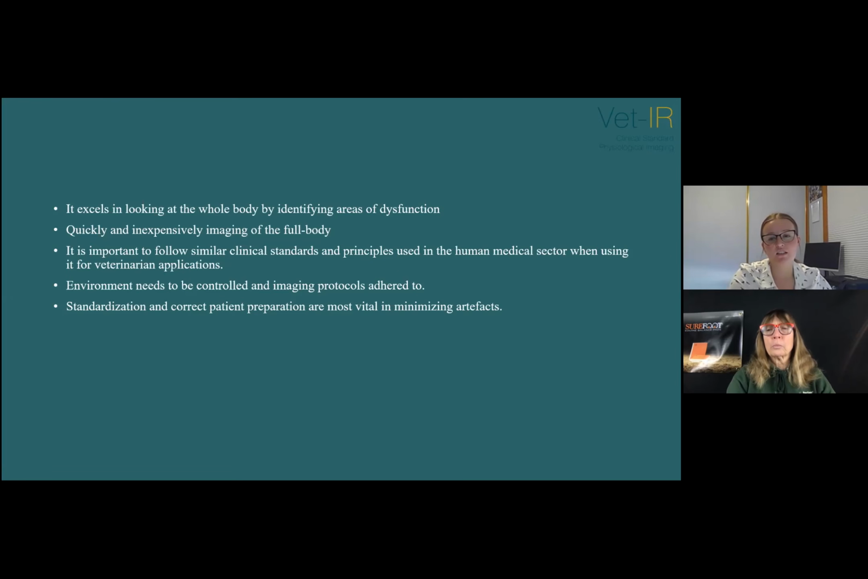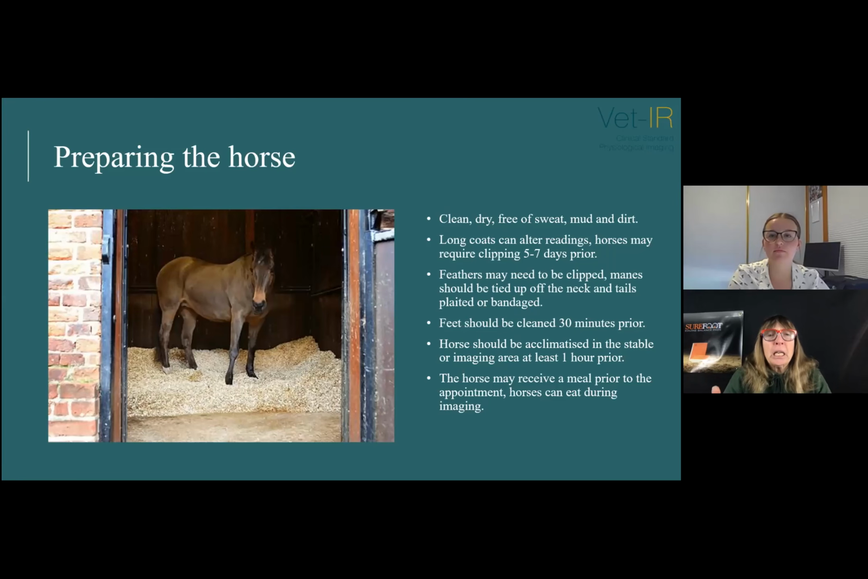And then standardization and correct patient preparation are most vital to minimize artifacts as well. And so essentially you have to set up an environment that's under control. In other words, if you had like a bright sun landing on a part of the body, that's going to alter the image that you get.